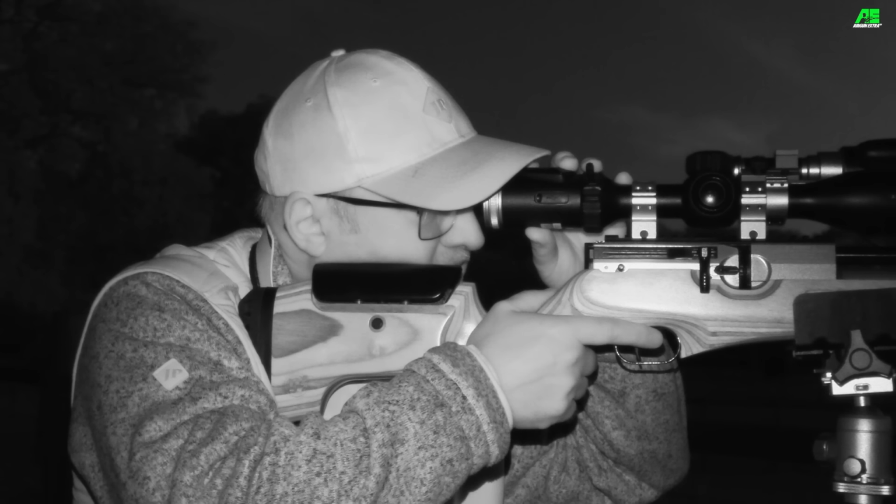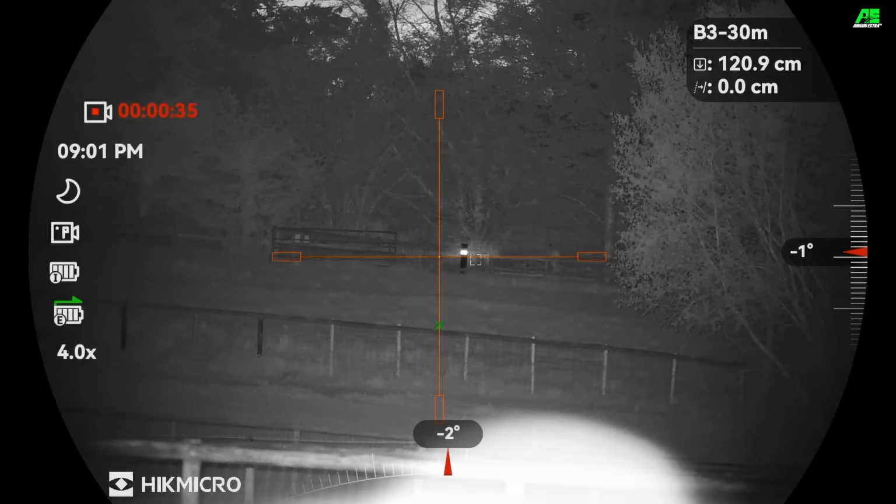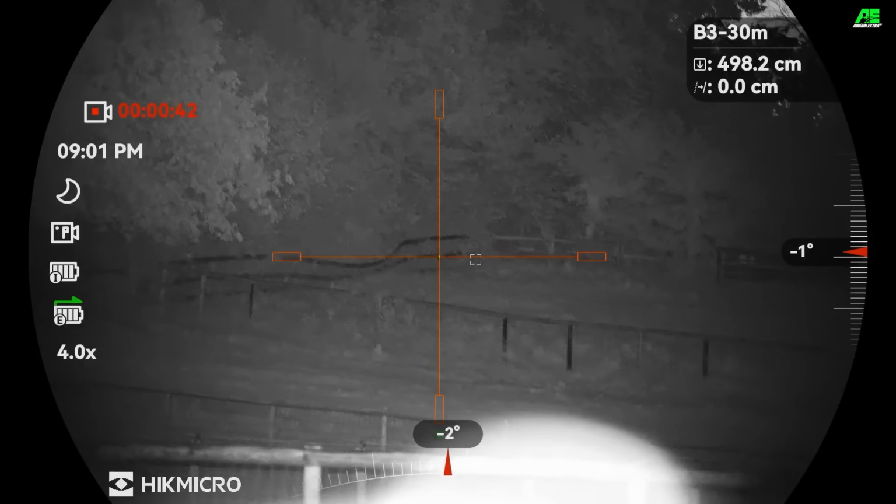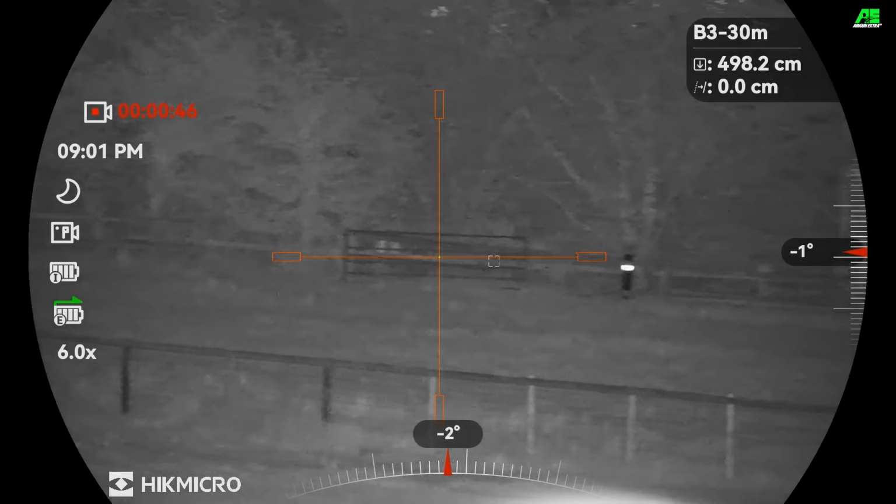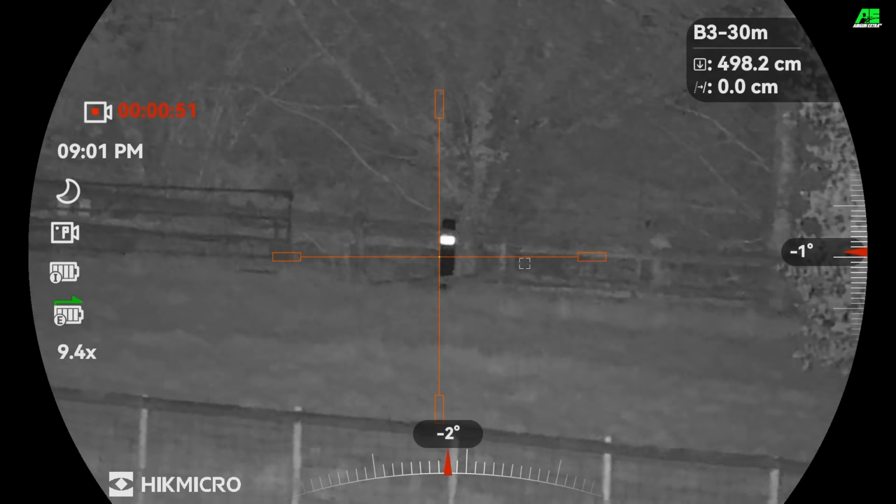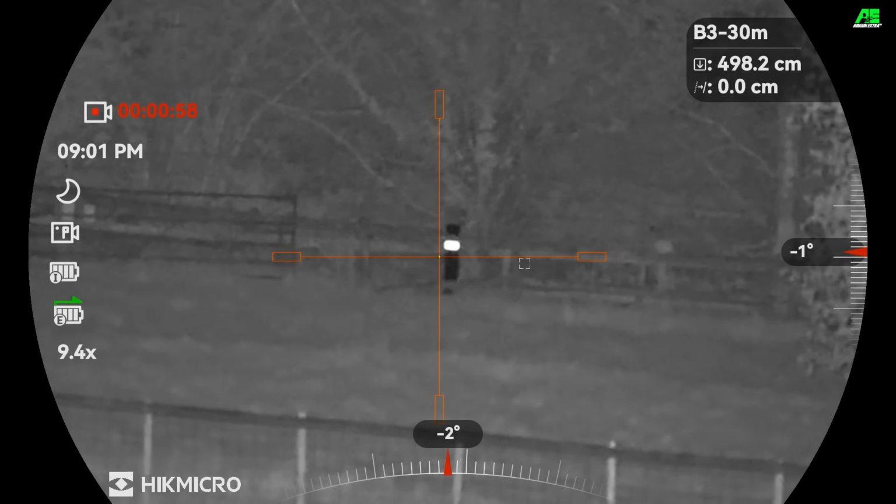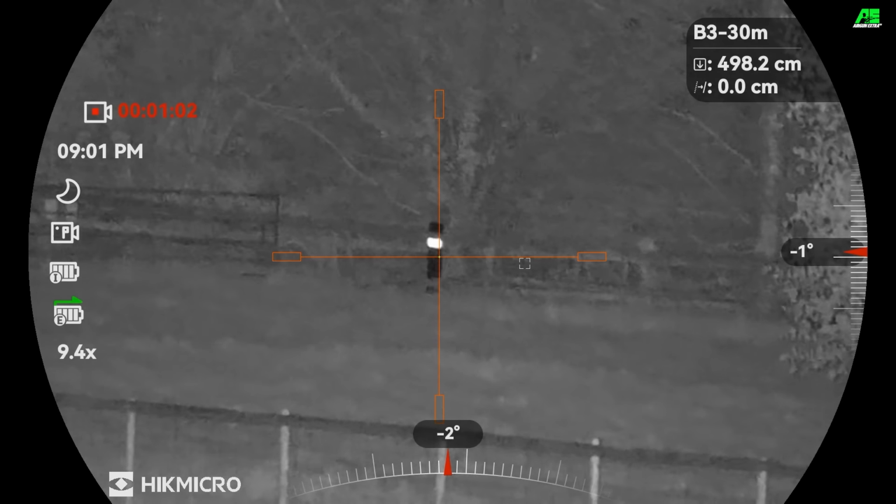So before I get started, I just want to give you a sense of what the Hikmicro Alpex Pro is like at long distance. Now those trees there are 200 metres away, which is about the furthest I can get on this permission, and you can see what the image quality is like. I just wish I could have conjured up a fox or a deer or something with a pulse to show you what it's like at that sort of distance.